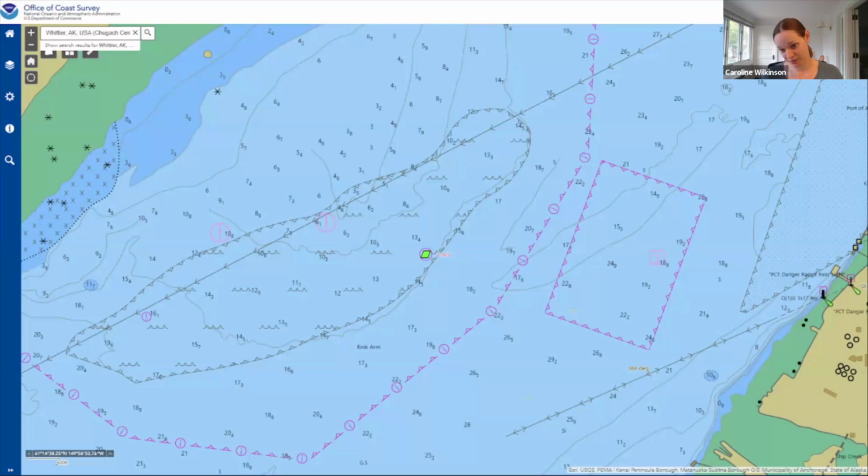The brown is land, the green is a marshy area, and then blue is the ocean. The numbers here represent the depth in meters. And then you also have different symbols. You can see the little waves there that represent an area that might be choppy. You can see the green triangle in the center of your screen that represents a buoy. You have the square over on the right side there that represents a dumping ground.